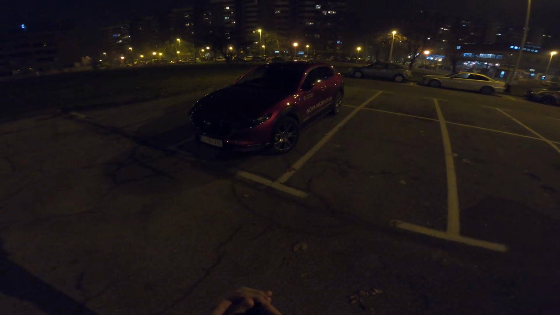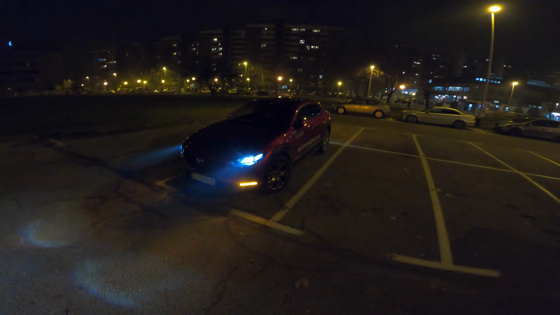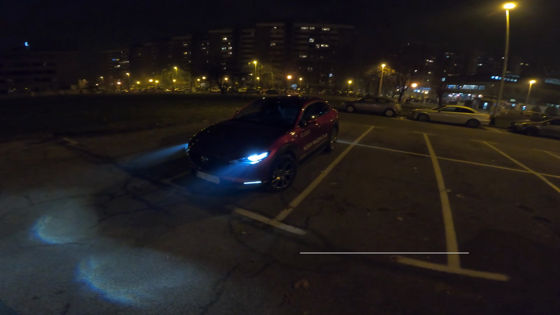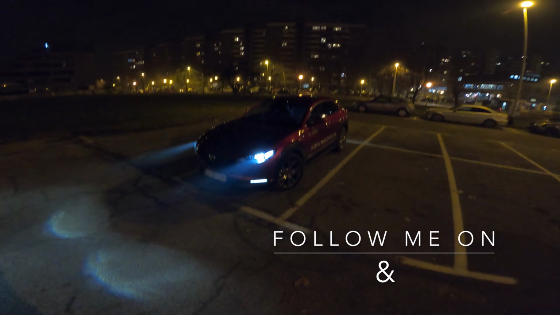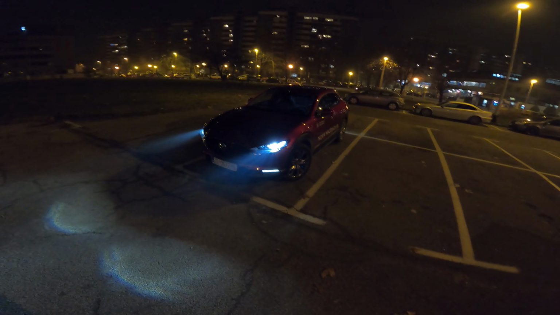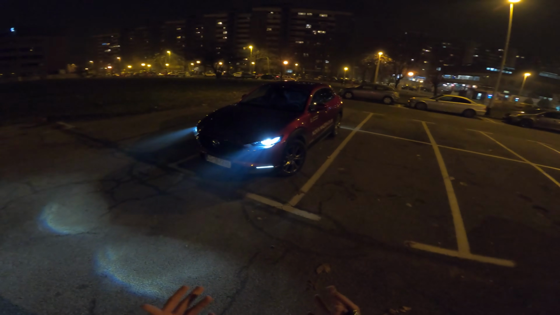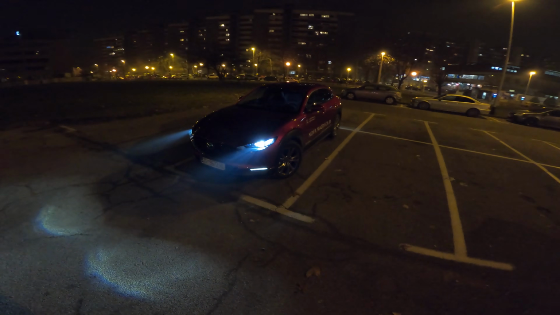In front of us is the new Mazda CX-30, so welcome to a new night point of review. I'm going to sum up my impressions for the new CX-30. This is a beautiful top package, GT Plus, called here in Croatia. There are four packages, and this is the top level. Maybe it's got some extras. I think the Bose speakers are extra.